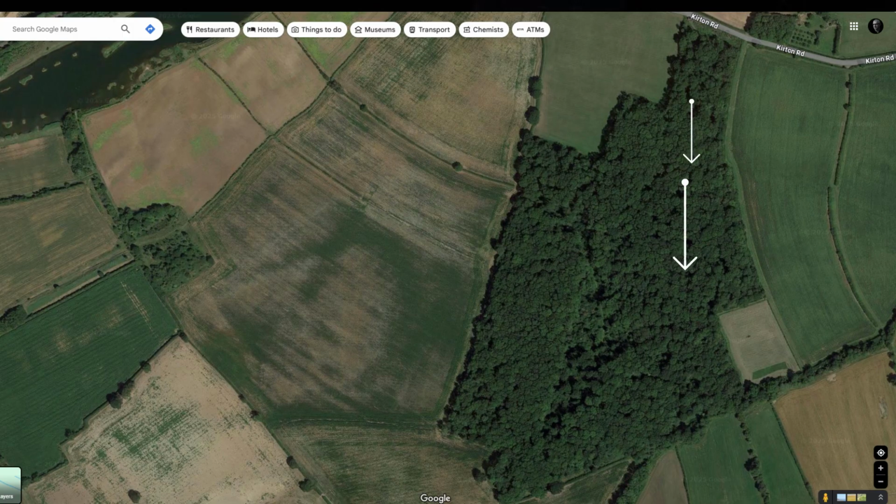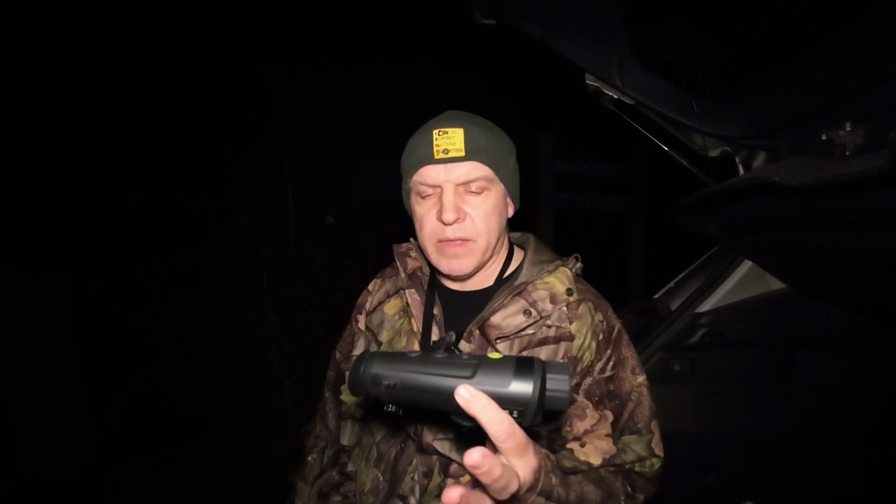So tonight I've come to one of my local woodlands. It's really quite a small woodland. I think the walk I'm going to do is probably less than a mile through the wood, down the bottom, and then come back up. And I'm hopefully going to be able to show you on this what I can see.